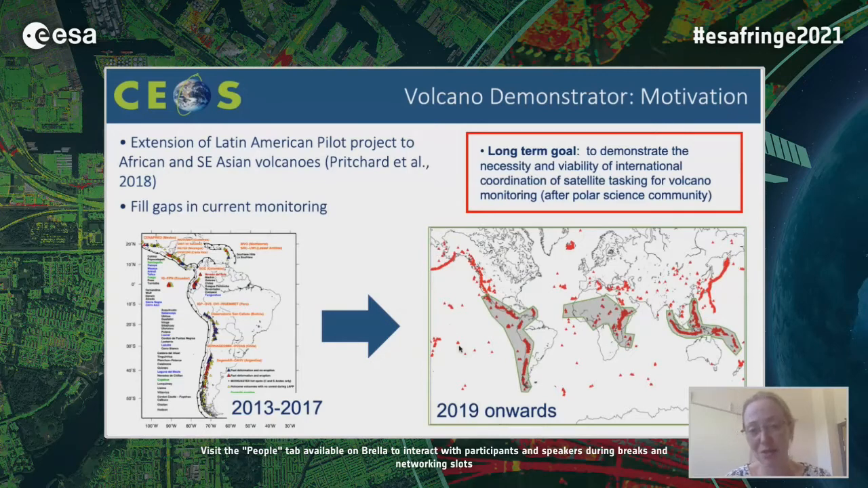The extension of the demonstrator is to extend that geographically, so no longer focusing just on Latin America, but also on the volcanically active parts of Africa and in parts of Southeast Asia. We started in 2019 and expect to run for at least 3 years. Our long-term goal as a project is to demonstrate that it's necessary and also possible to coordinate satellite tasking for volcano monitoring. It's something that we should aim for as a community. It's something that the polar science community already does, and this is an attempt to demonstrate this is something that we should and can do.